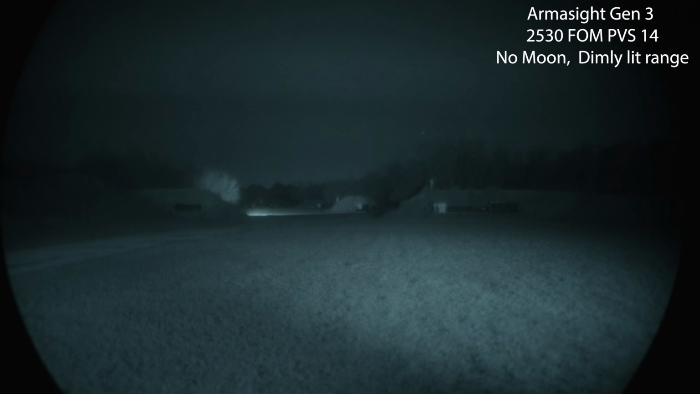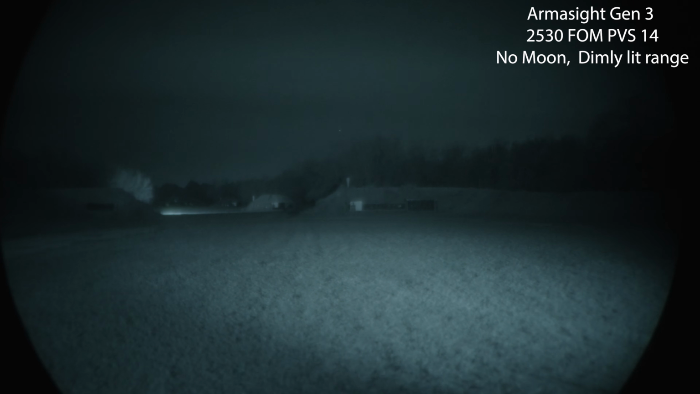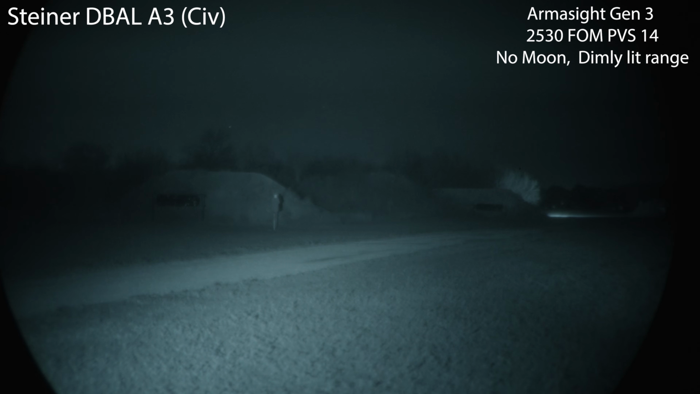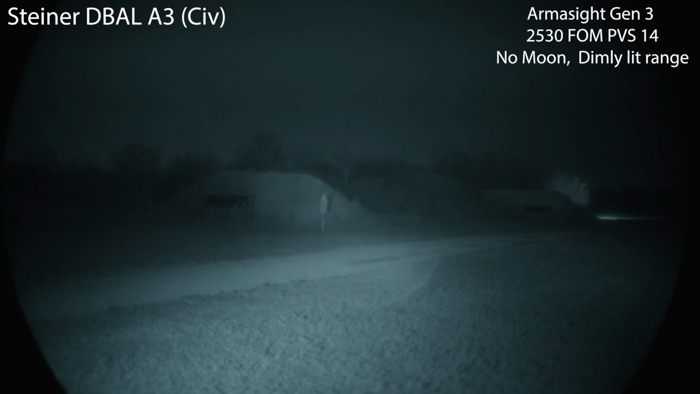Okay, so I want to also give you guys some comparisons on what these things look like with photonic barriers. It also kind of bothered me with how muddy the night vision footage looked because it's pitch black out here. So we have lights set up on the range just to show you what you would potentially be up against when you're depending on these illumination tools to illuminate dark spots when there's barriers in the way. So we have lights shining even on the 50. We're gonna start with the civilian